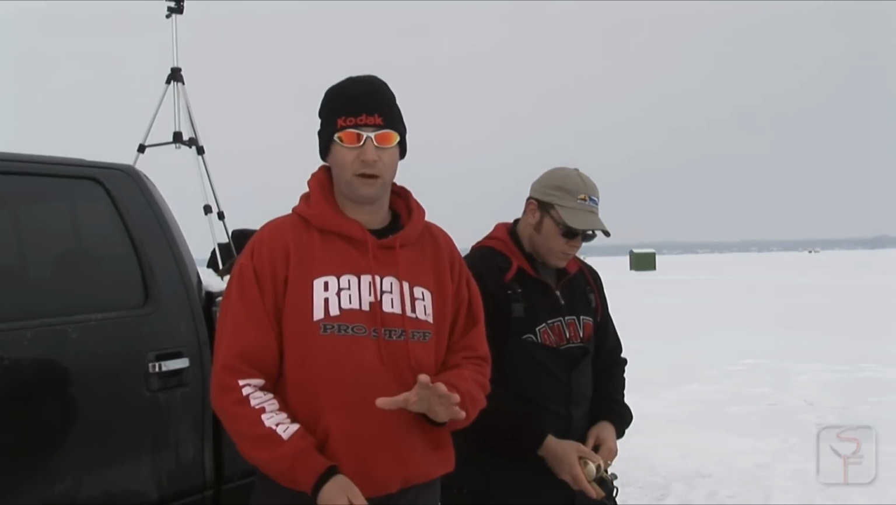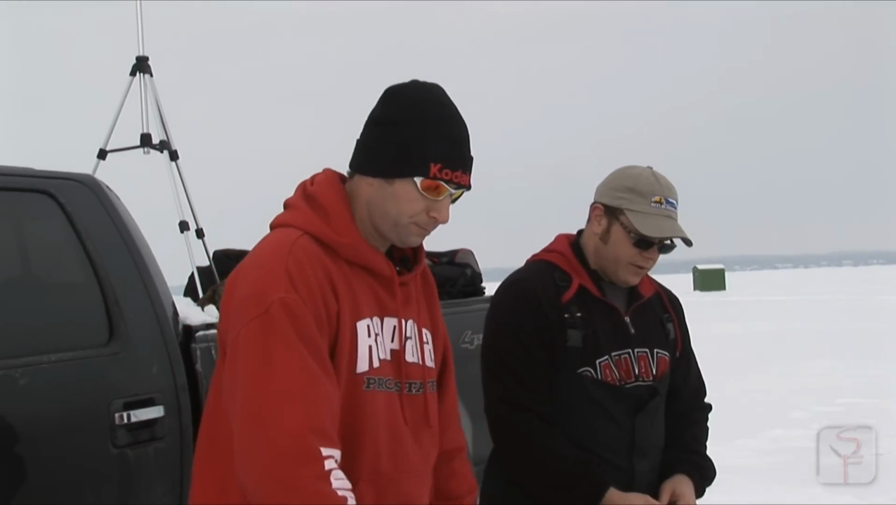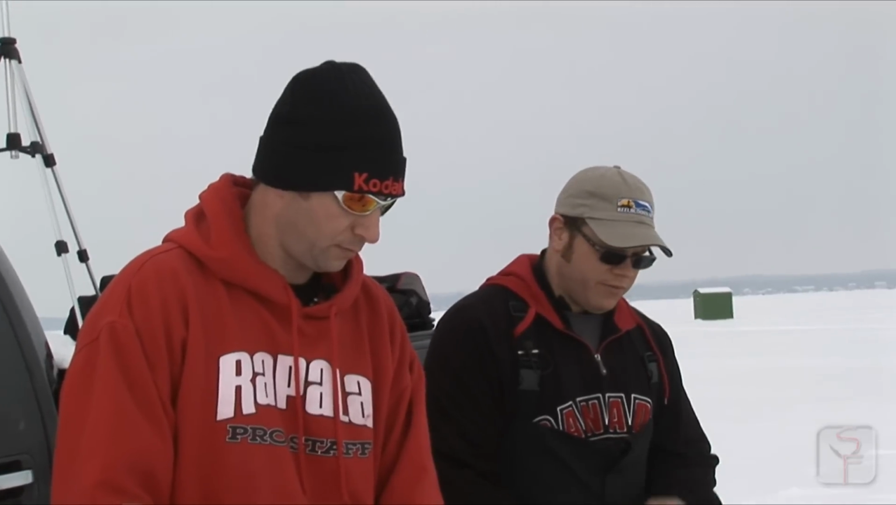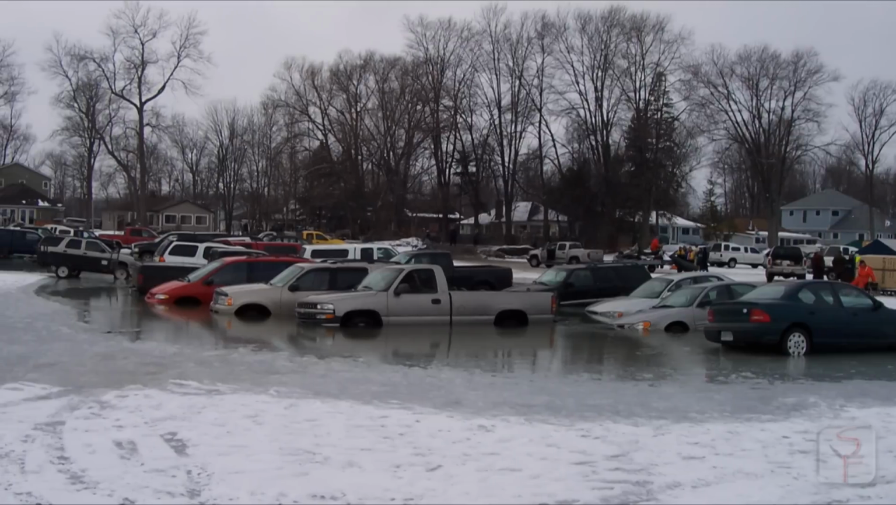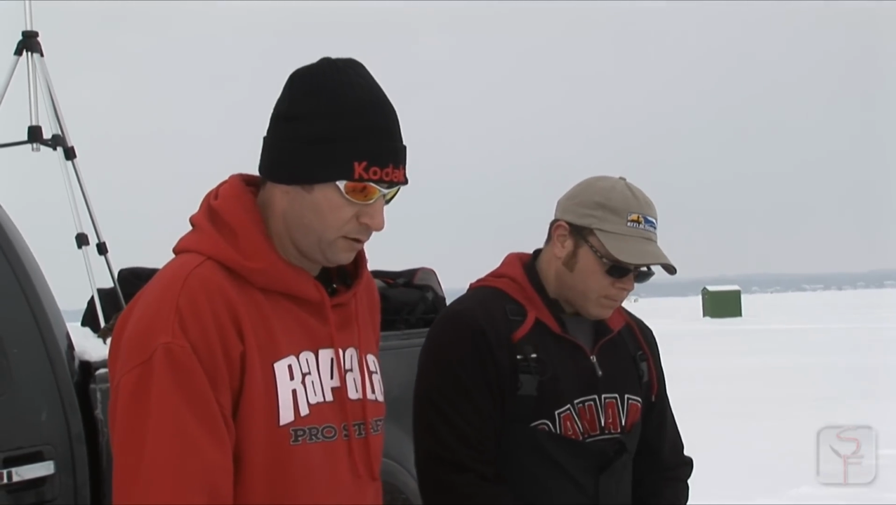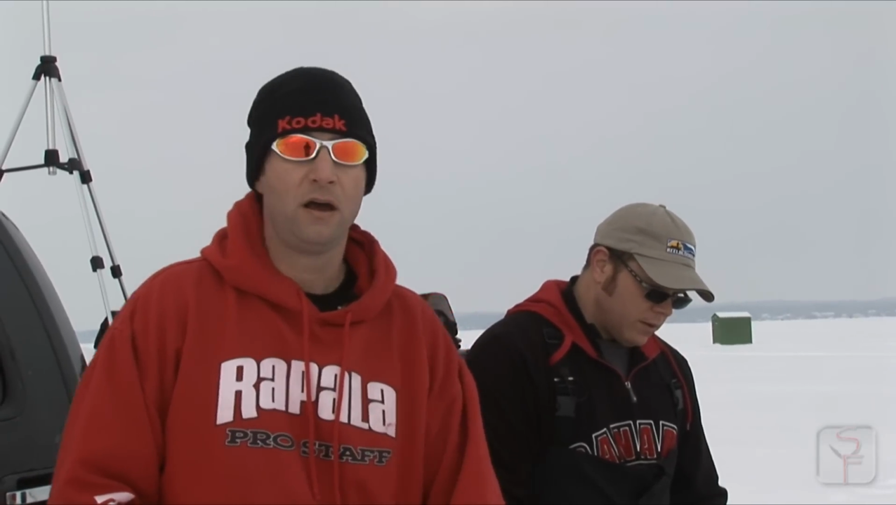But you have to be careful if you take your vehicle out, because there are some pretty big pressure cracks, right? Yeah, you don't want to be driving out here unless you have experience. We've been fishing this lake for a number of years, and we're familiar with the areas to avoid where there could be thin ice due to currents or pressure cracks. Exactly. Definitely have to be aware and be cautious, and drive slow.